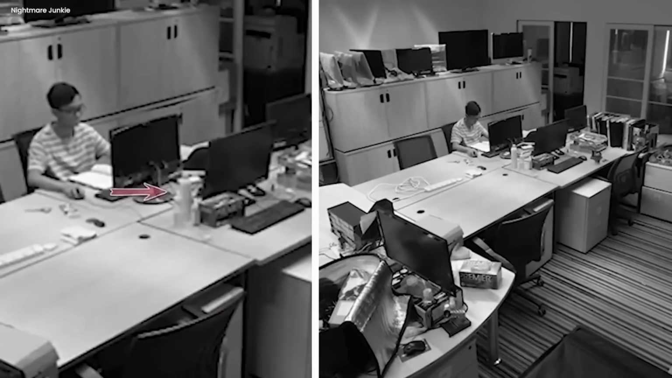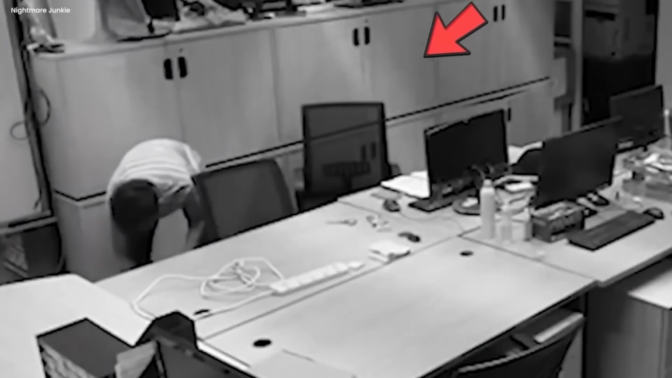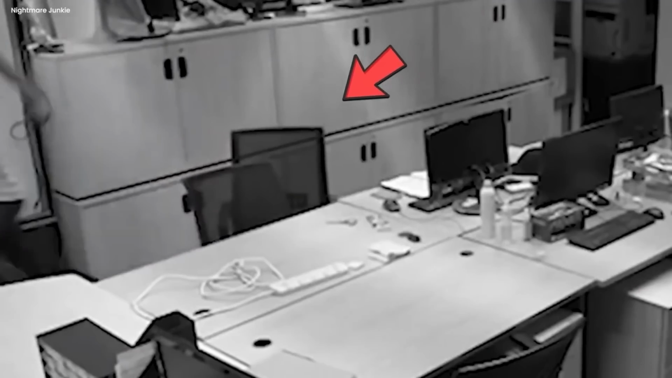In blind panic, he sprinted for the exit, never daring to cast a backward glance. That office had transformed into a nightmarish realm, a place where the boundaries between reality and the supernatural blurred irreversibly. The horrifying ordeal left him with a tale of horror that would haunt him every waking moment.